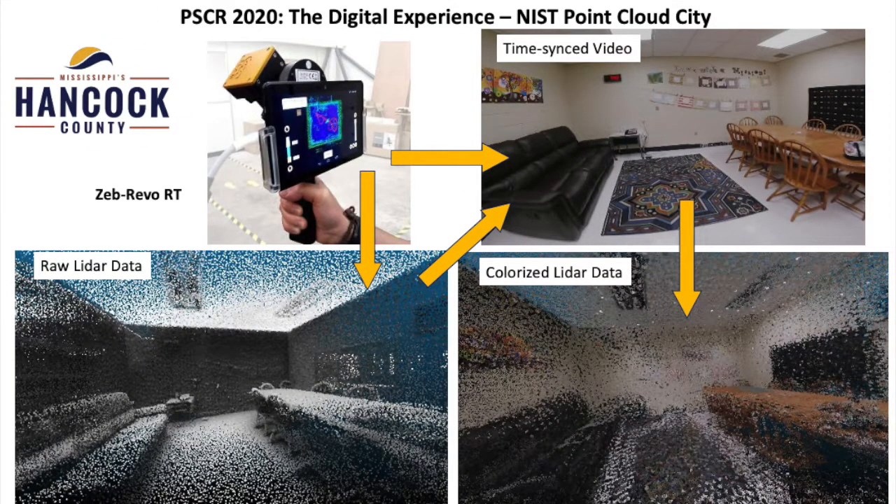Now I'm going to turn it over to Wayne to show you a demonstration of the ZebRevo mapping system we used to collect both 270-degree full-color video along with Lidar data, which gives us 3D measurements.